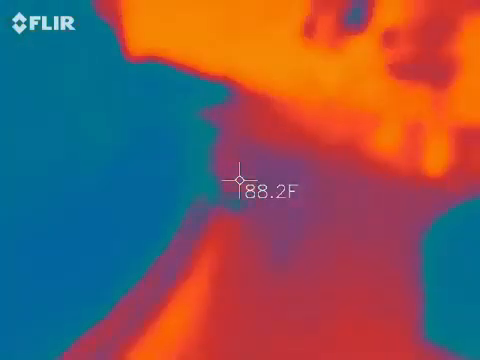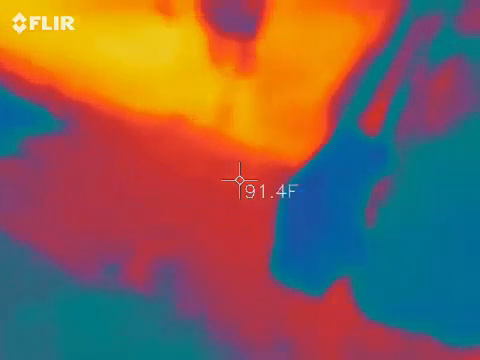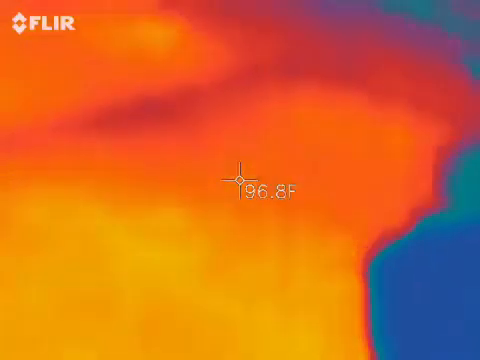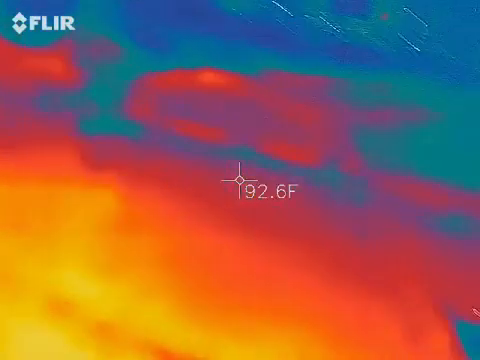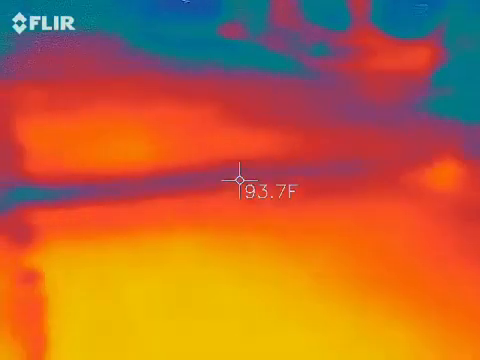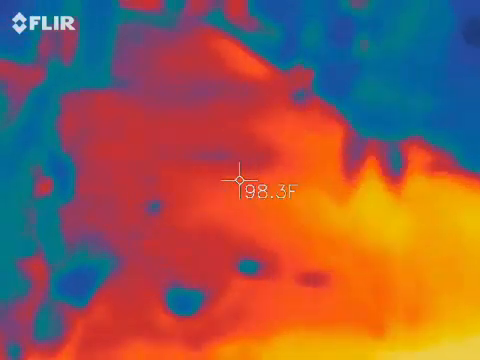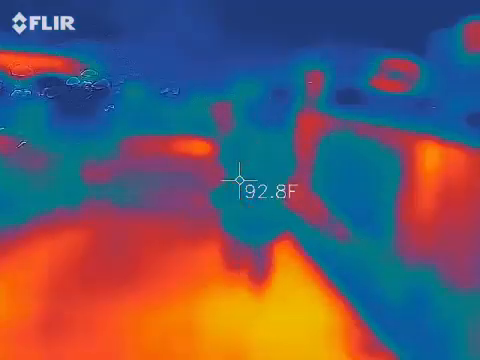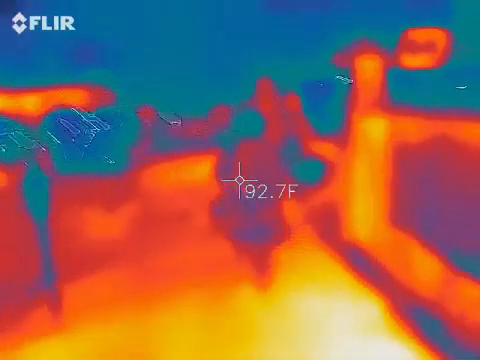Gotta pay attention where you're walking and looking at the thing. Watch the sidewalks. I know. I mean me, because I'm looking through this thing.